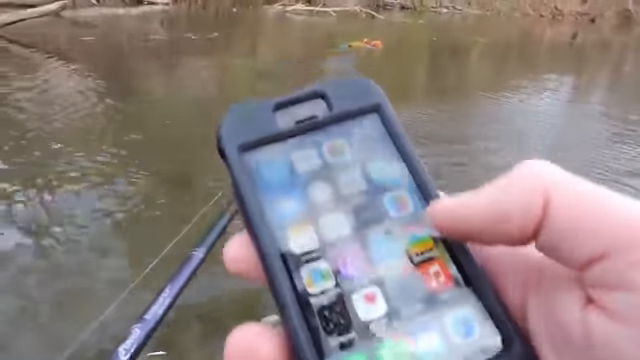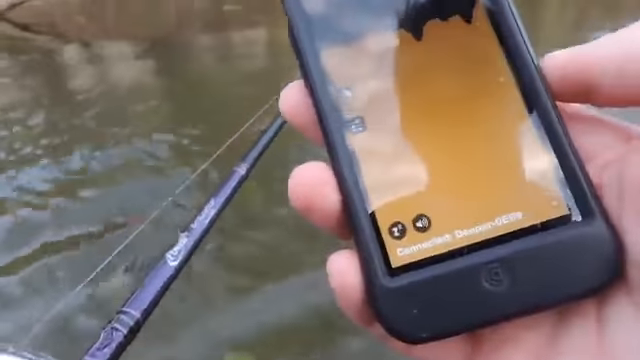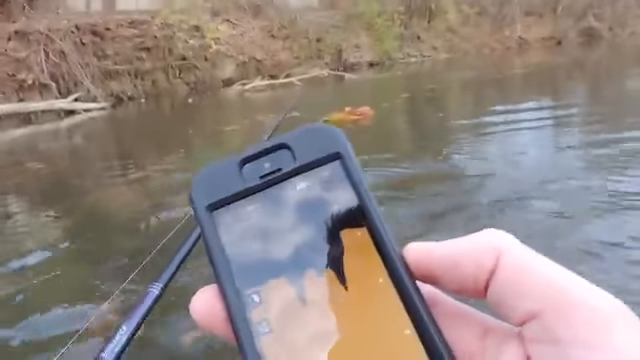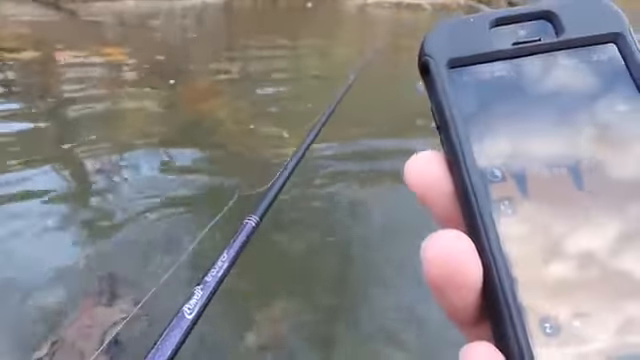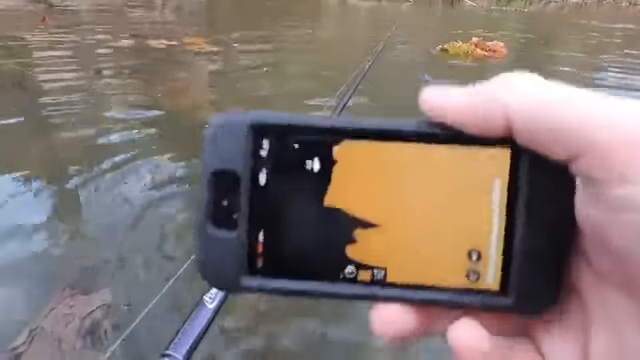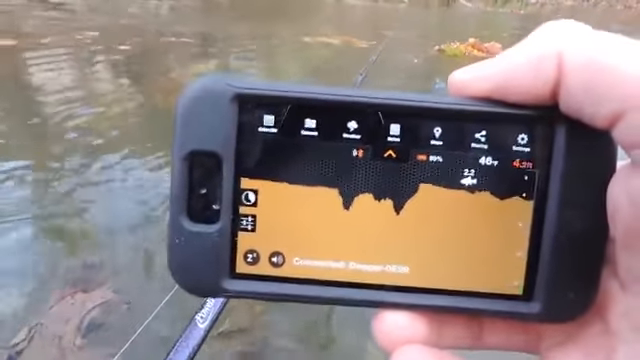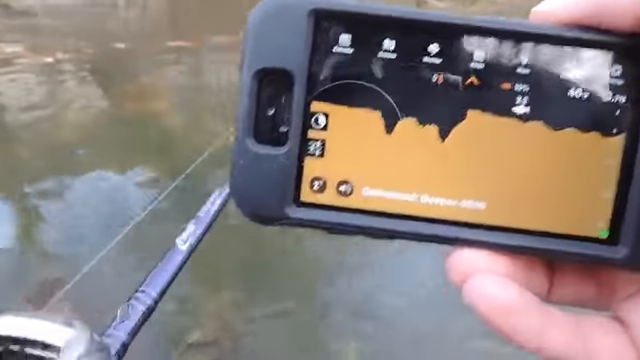Okay, so my Deeper is connected, using my friend's 5C right now, just to prove to you that you can use multiple devices. And right now, let's take horizontal, I'm sitting in about 3 feet of water. The Deeper is sitting at about 4.3. I'm going to get a cast out there.